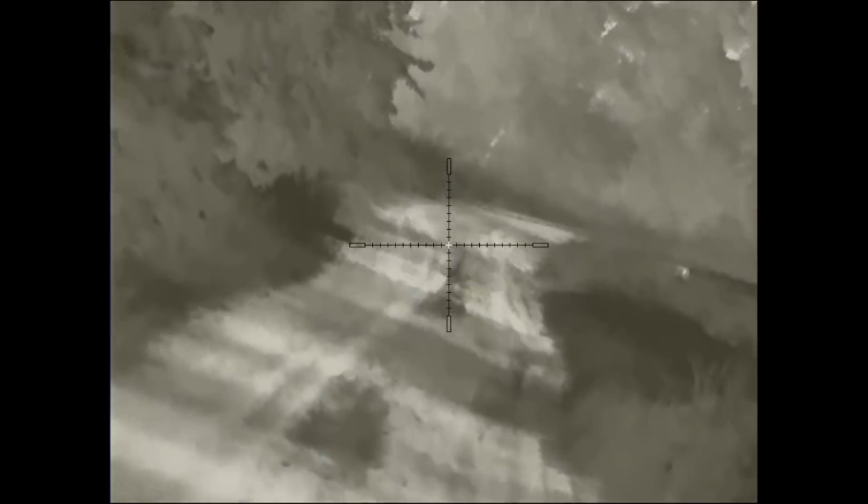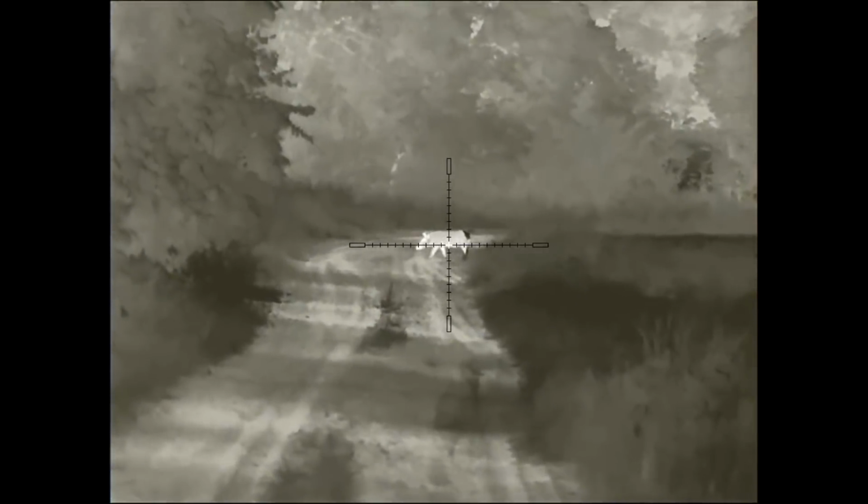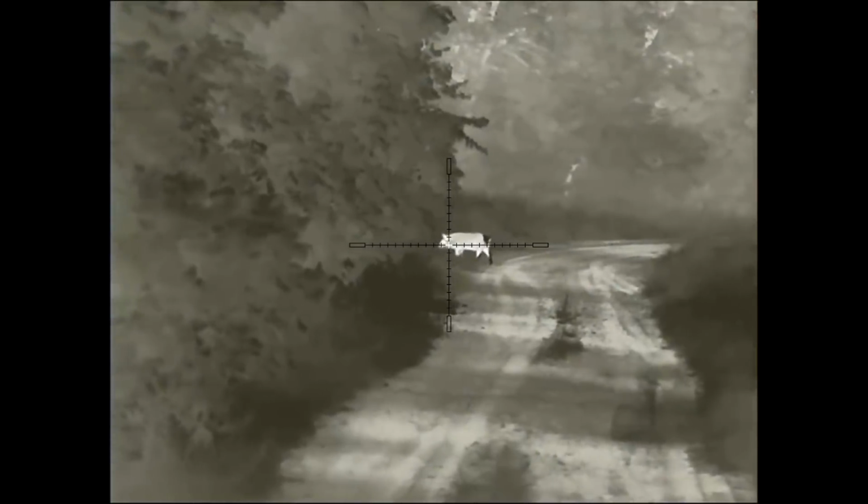Moving on to the next property, we just pulled into the gate. We knew there was one hog in the field, and this was a surprise hog. And we never had time to get lined up on it when we were clear of the fence, and it just walked off the property. And likewise, the other hog also went away as well.